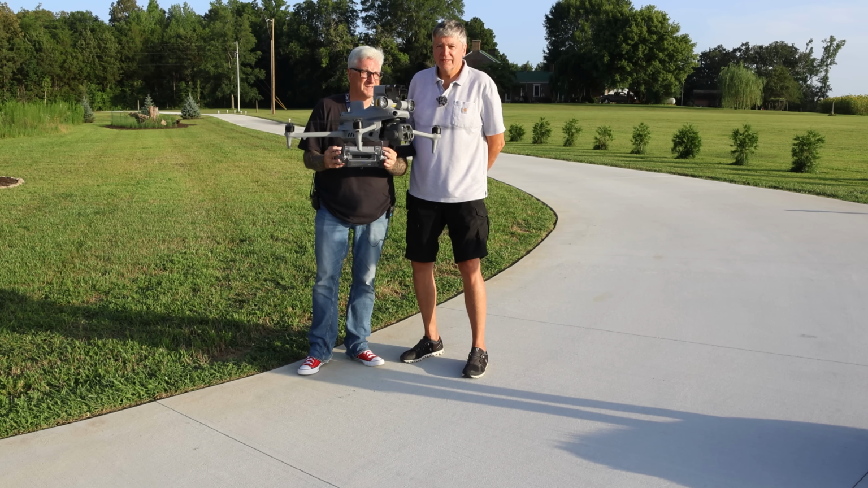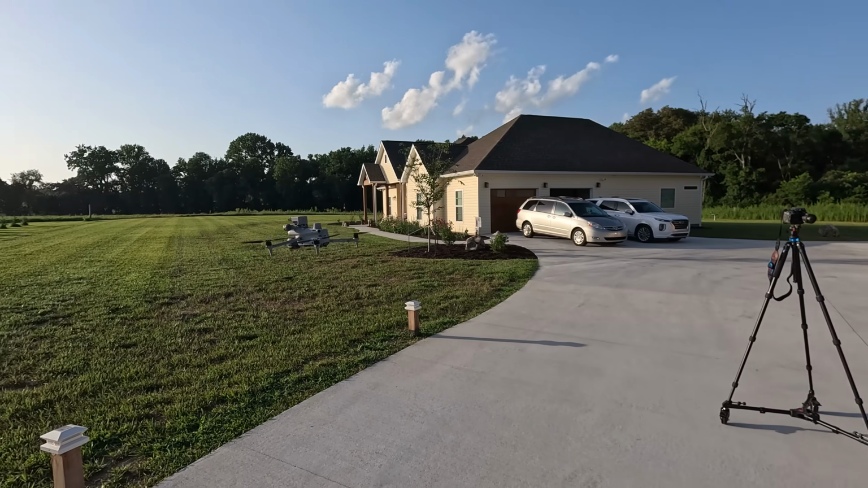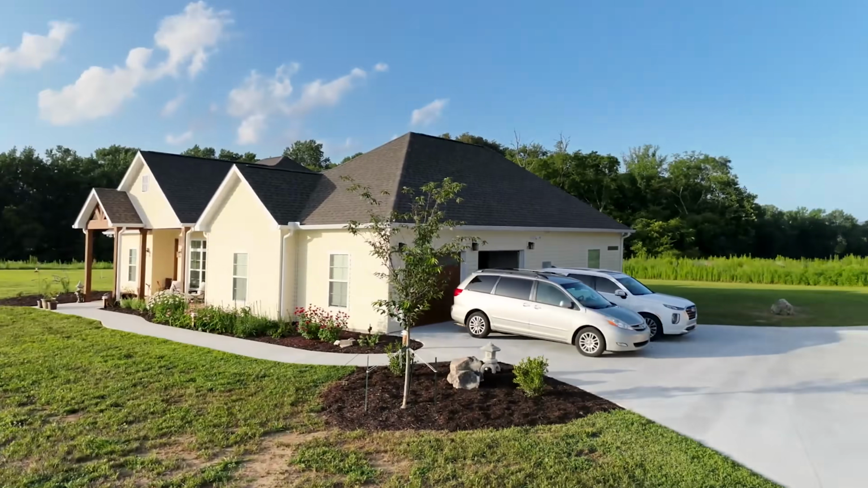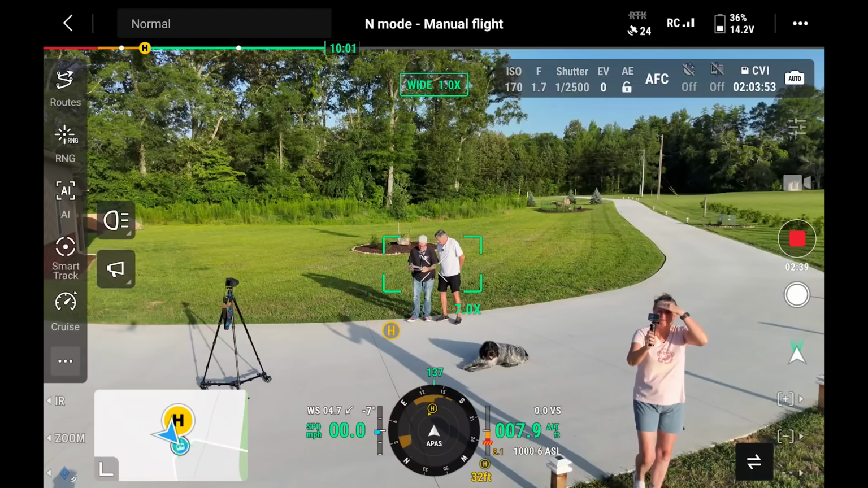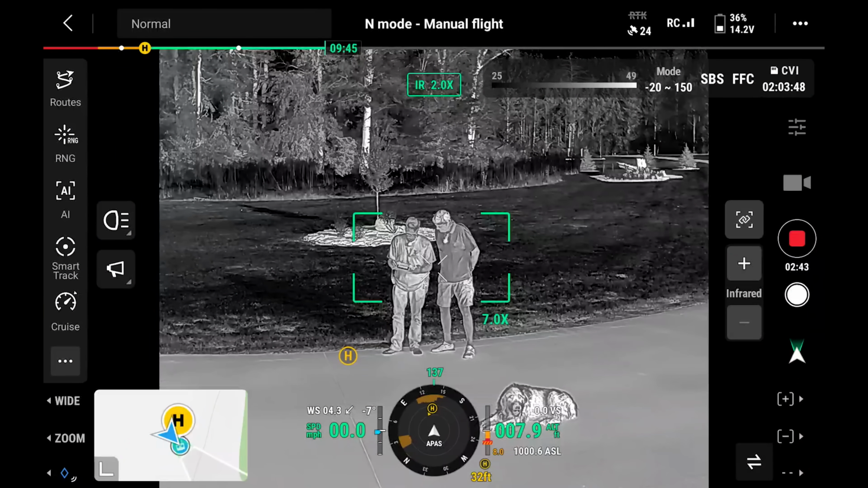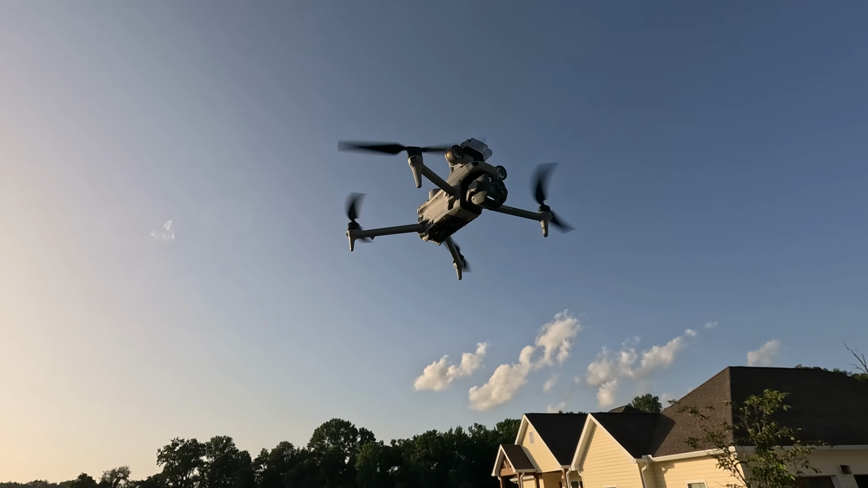It's been a while. You've been working out? You trust me to fly? I mean, it's an open area. Yes, I do. Okay. It does feel really steady. Like really steady. Let me hit. Okay, there we go. And will it zoom in thermal? Just push L2. Oh, it did not do that.